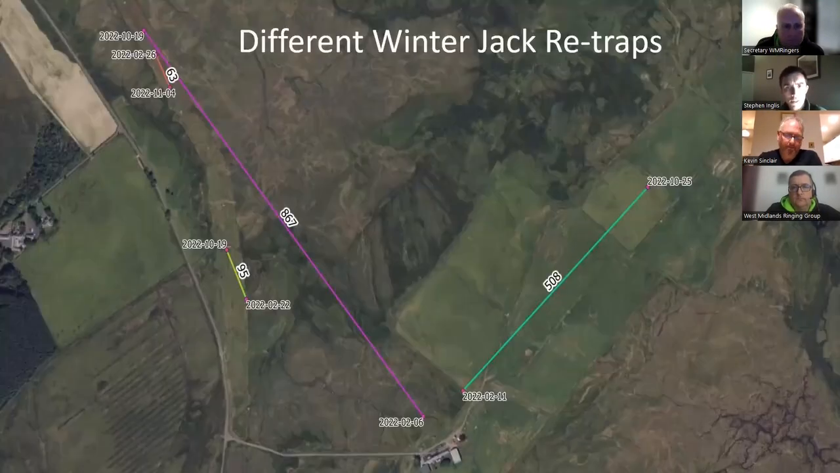So a wee bit to take in on this map, but in summary, between January and March last year, we caught and ringed 8 jack snipe with the binocular and eye shine method. And between October and November of the same year, after the breeding season, we subsequently recaught 4 of those 8 birds.